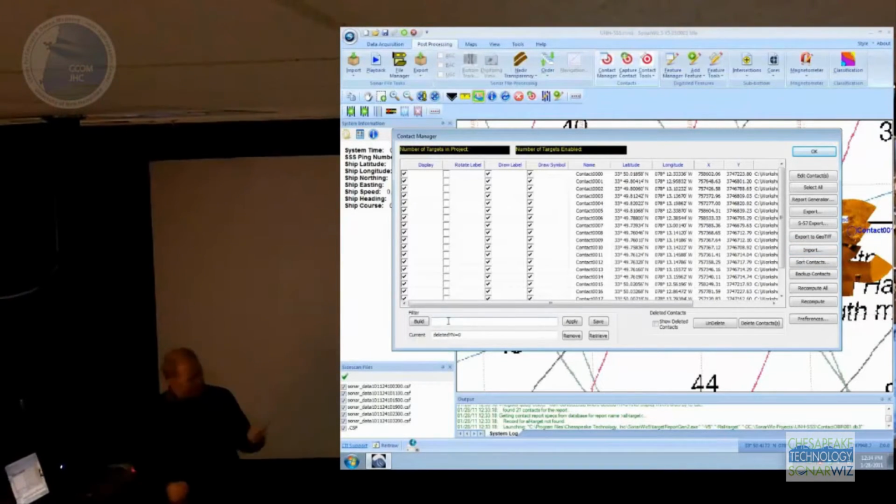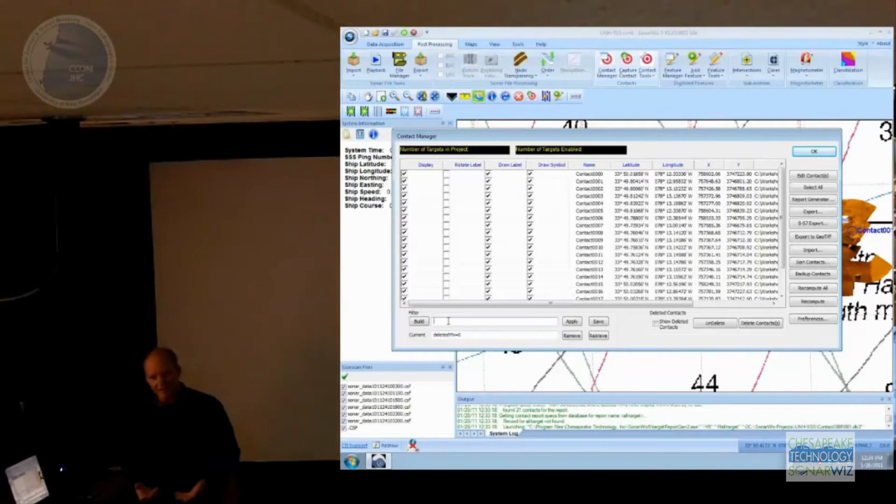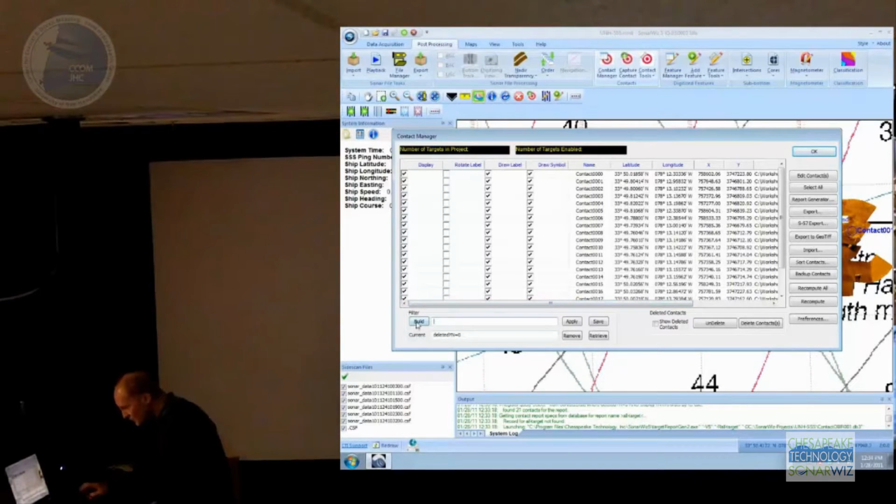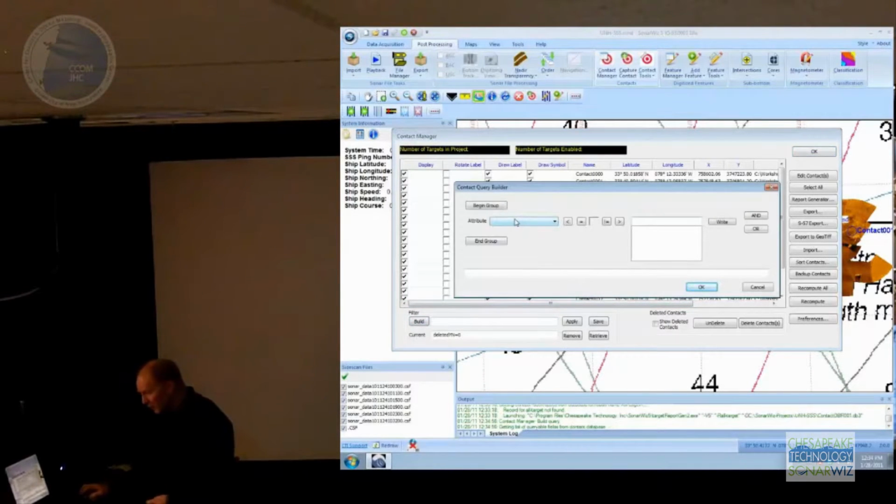The thing I want to show you about, I mentioned in the introduction, is the database that's behind this. If I've got 10,000 contacts in my project, and I just want to report on the mine-like objects, or just want to report on, in this case, tires, I can use this filter tool, which is just basically writing a query.